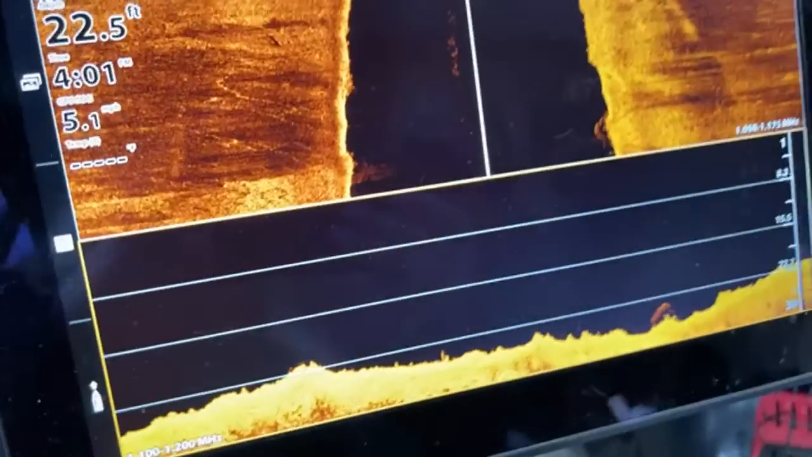I'm going to flip this around for you guys to see. Maybe. I just got to get out of the barge's way. Yeah, right now we're just working on getting out of his way. We'll let him pass.